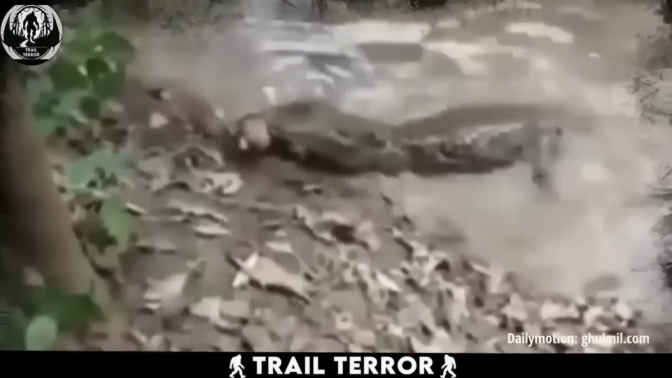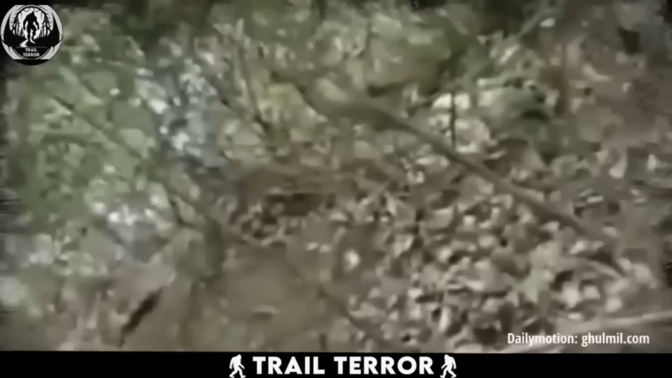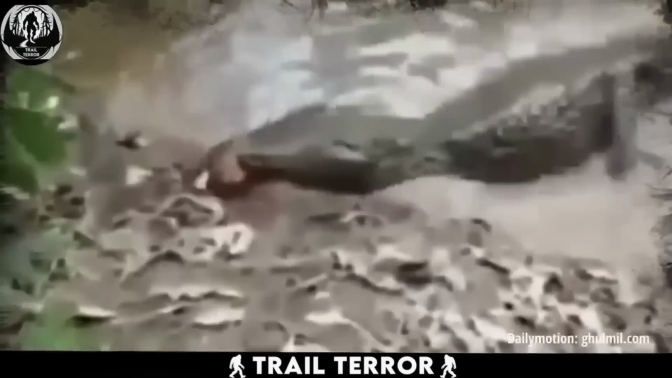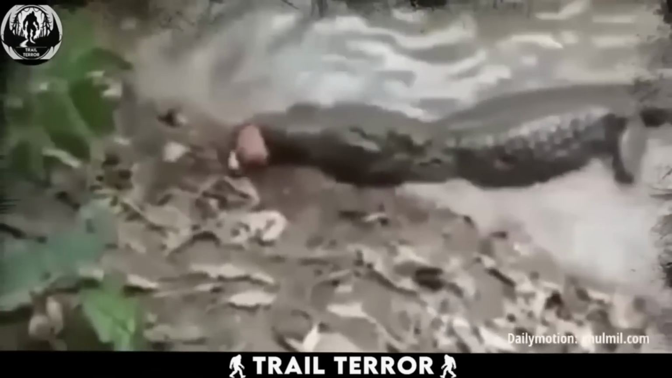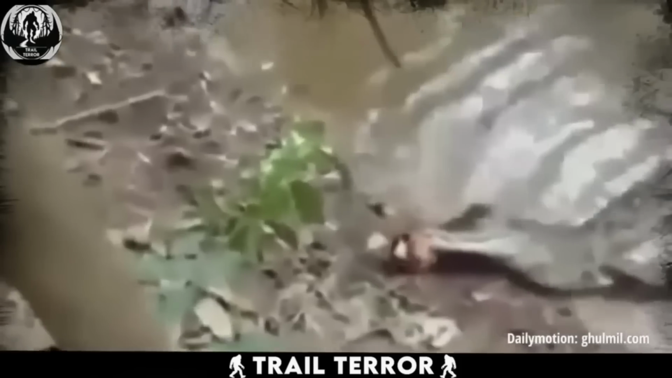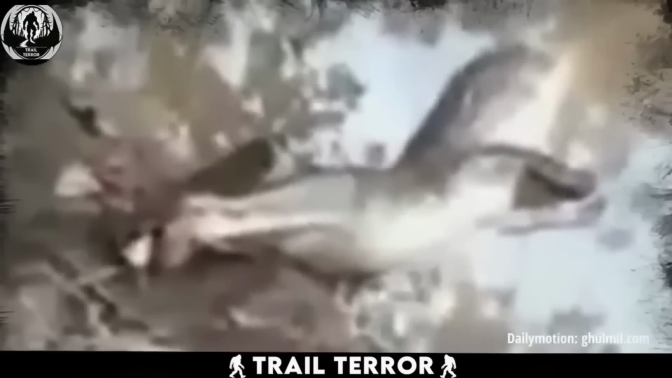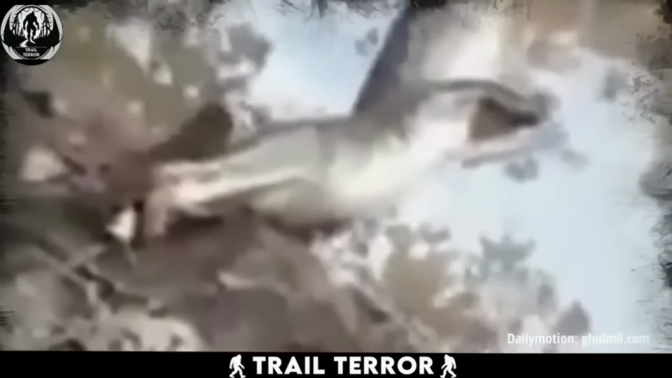Despite the eel's attempts to wiggle free, the crocodile's grip remains firm. However, after a few tense moments of struggle, something unexpected happens. The crocodile and the eel both suddenly collapse. Both the eel and the crocodile lie motionless, seemingly rendered unconscious by the intensity of the fight.